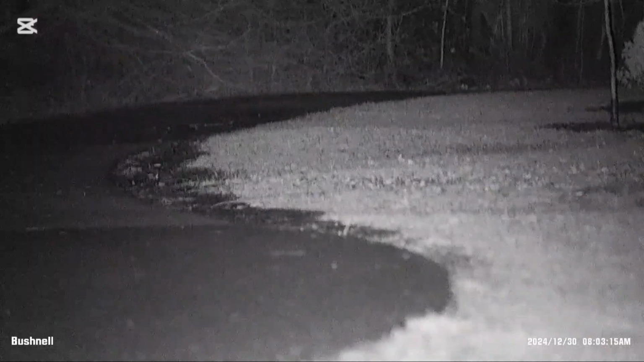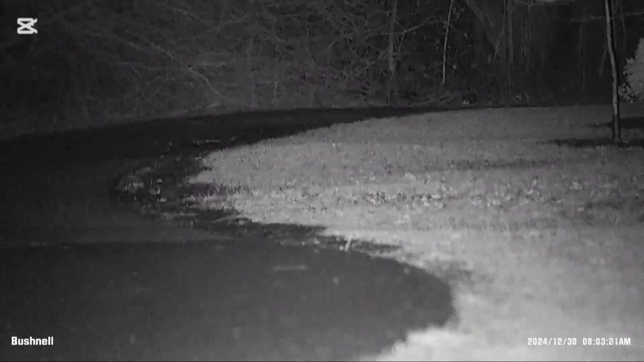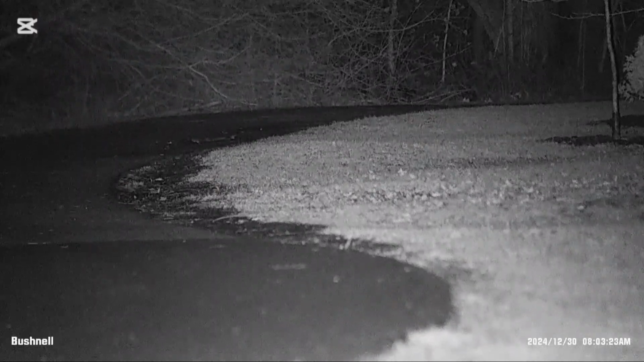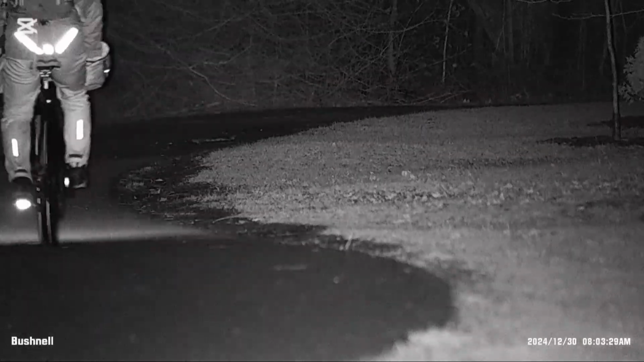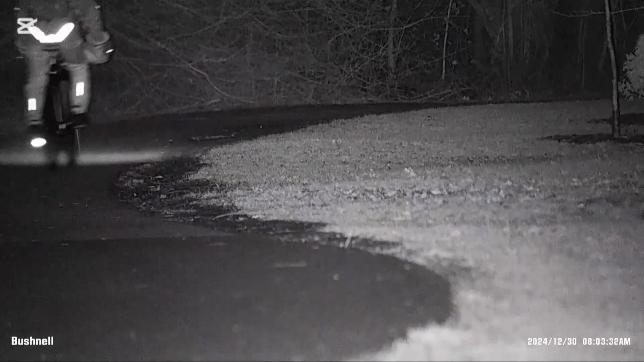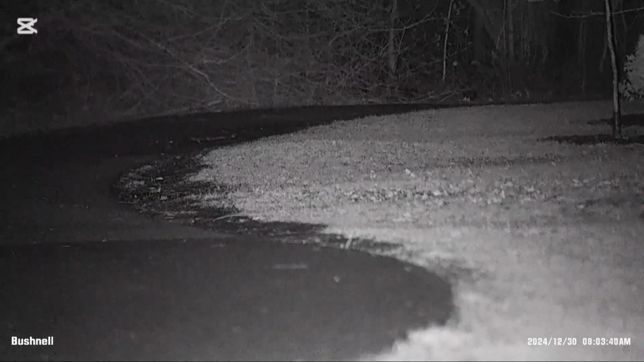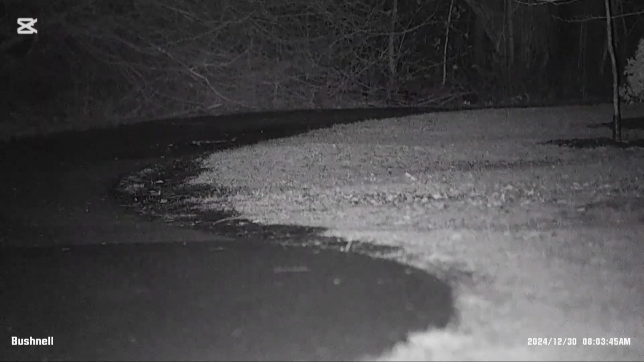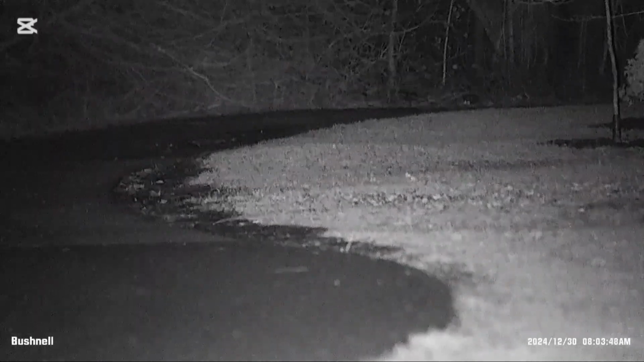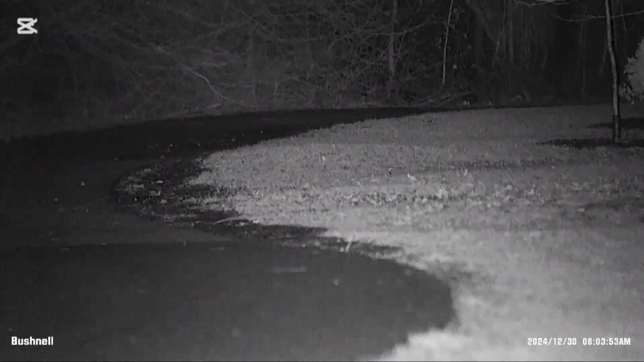Here comes another bike. See the bike coming up here in a second. Yeah, that's something I don't run on my bike. I don't run one of those flashing lights at the back. I don't know if I should or I shouldn't. I guess people are maybe commuting to work. They come through here.